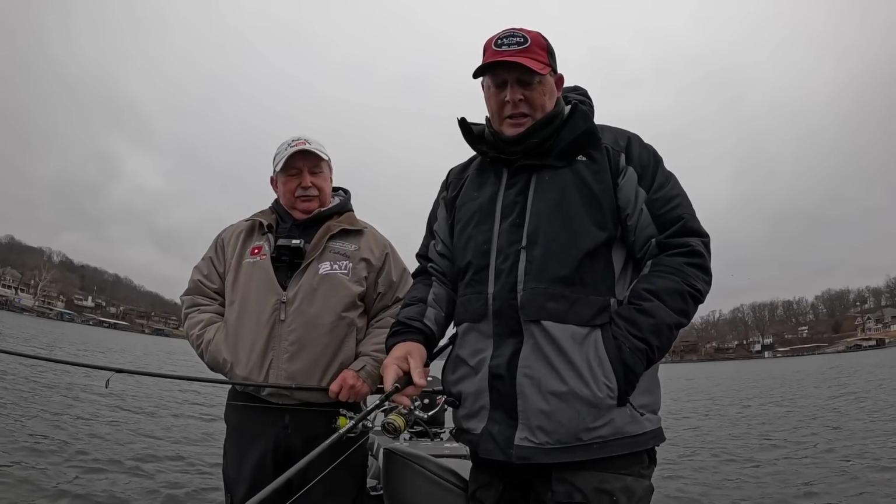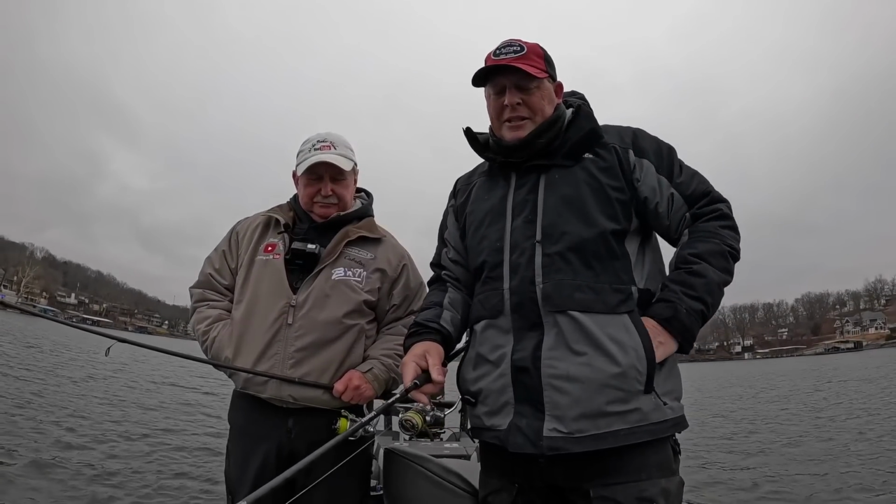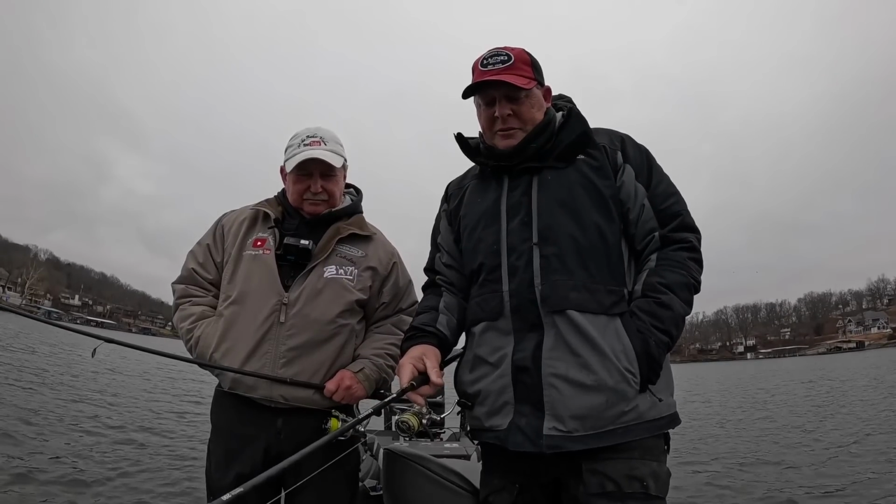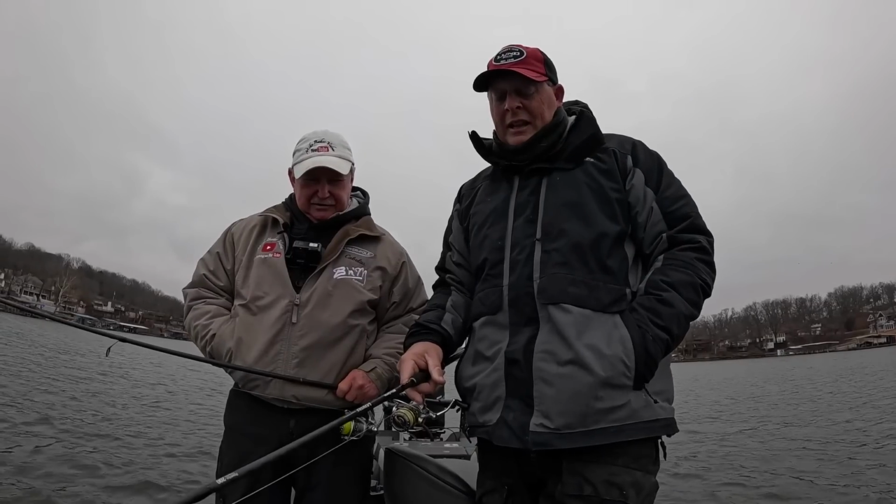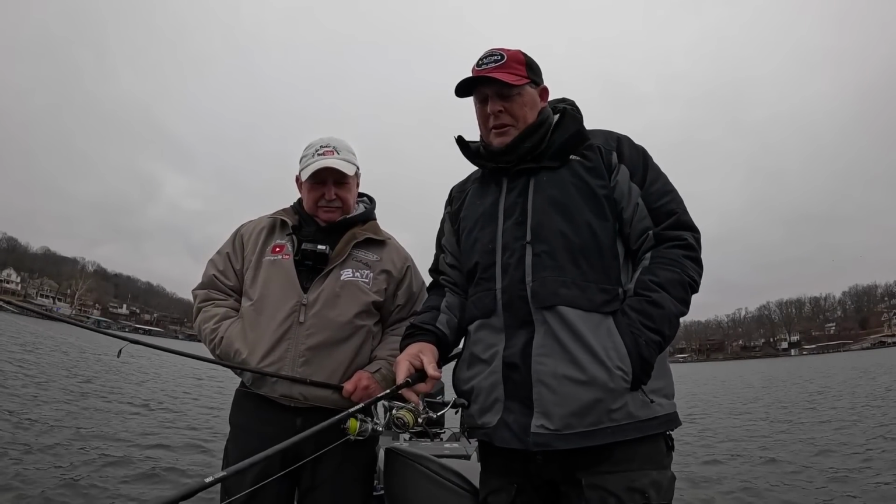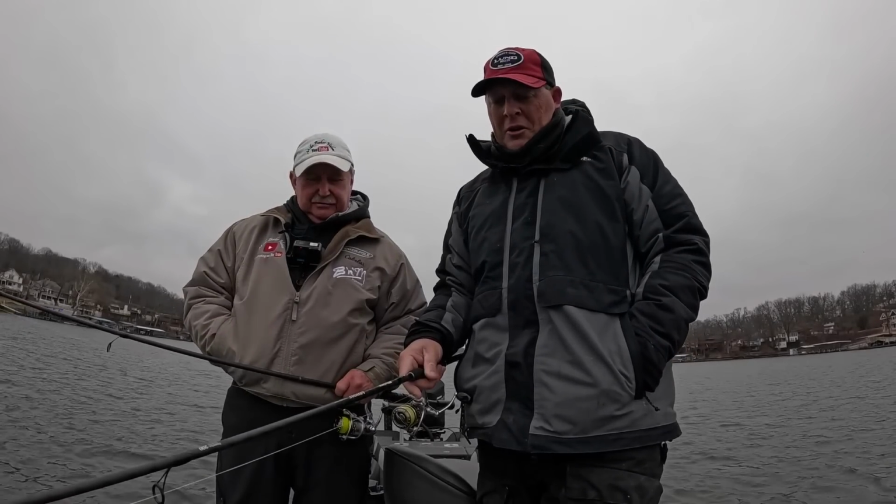You think you got to have real clear water for this? Well, I know these baits come with a little bit of scent on them, but not as much as, sometimes I'll use a Gulp minnow, made by Berkley, and it's got a lot of scent. But for the most part, these baits don't have any scent to them, so these fish are feeding on sight.